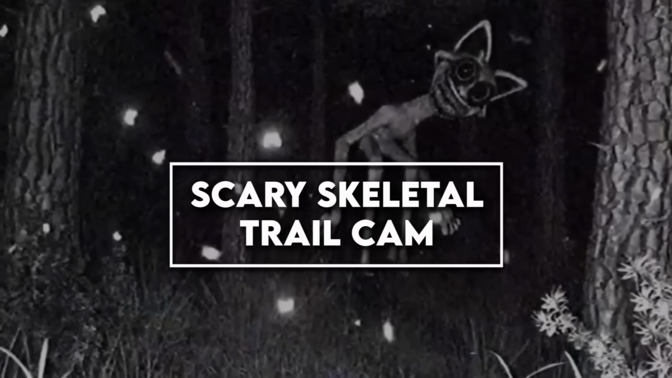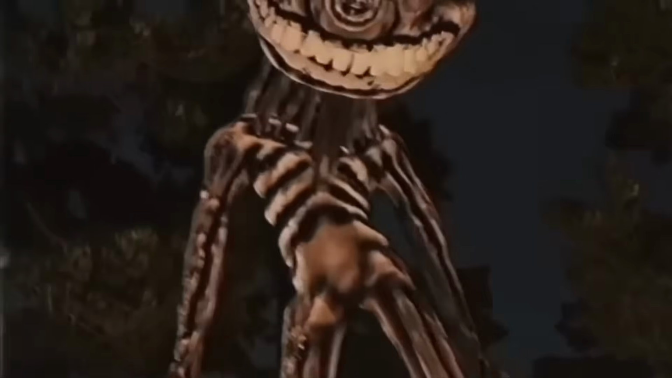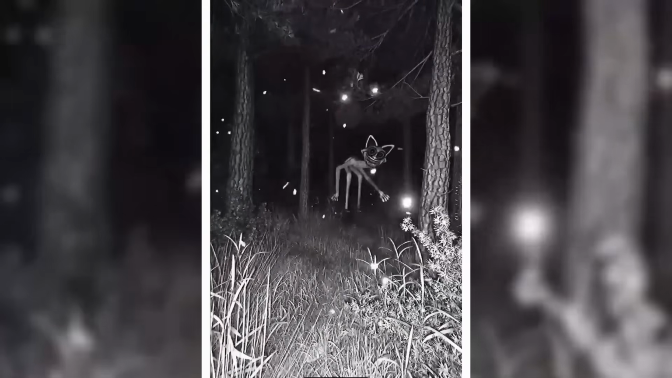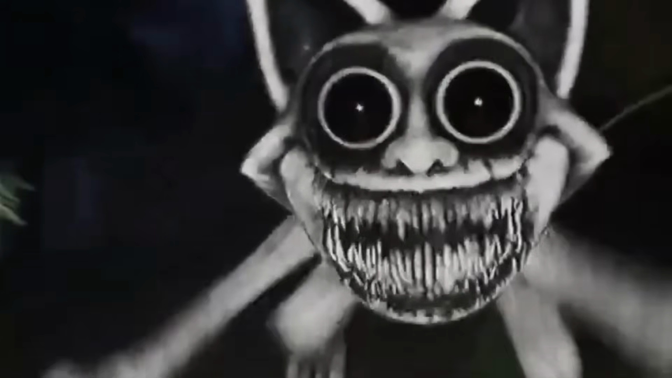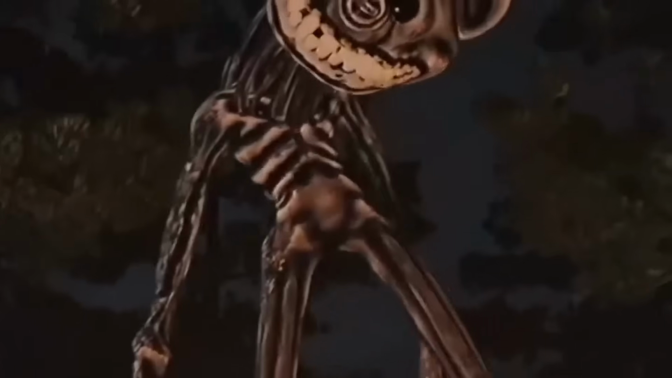Scary skeletal trail cam. The trail cam footage was a truly unforgettable and nerve-wracking experience that defied all logic and reason. The dark and foreboding forest, shrouded in mystery and fear, was suddenly disturbed by the appearance of a ghostly skeletal entity that floated ominously in midair. This ghostly figure was unlike anything anyone had ever seen before. Its very presence was enough to send shivers down the spine. But the terror didn't end there. The creature then reappeared, moving closer to the camera, revealing an even more ferocious and terrifying form.